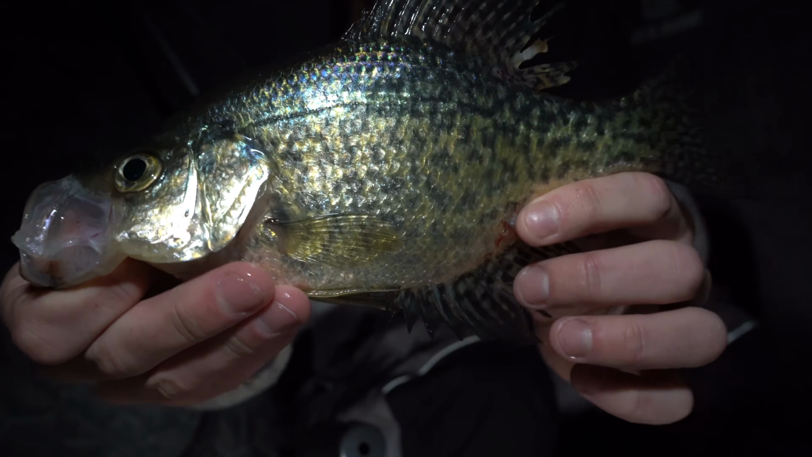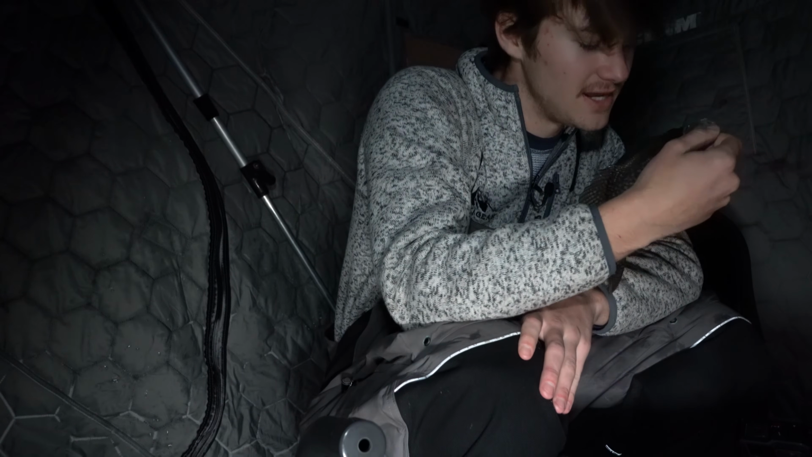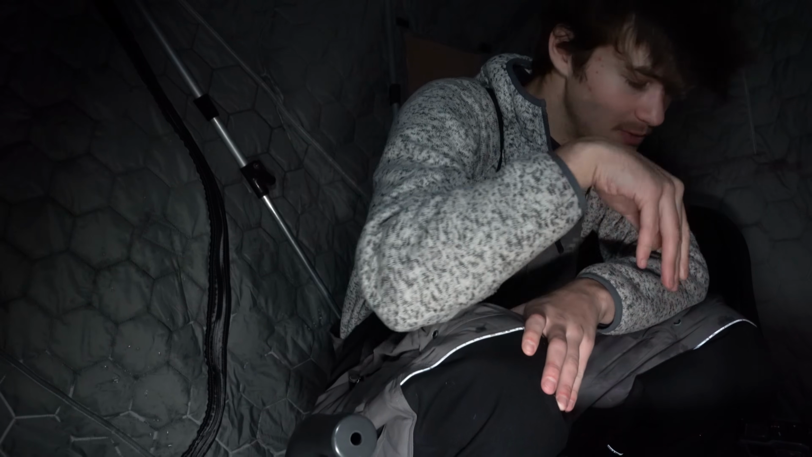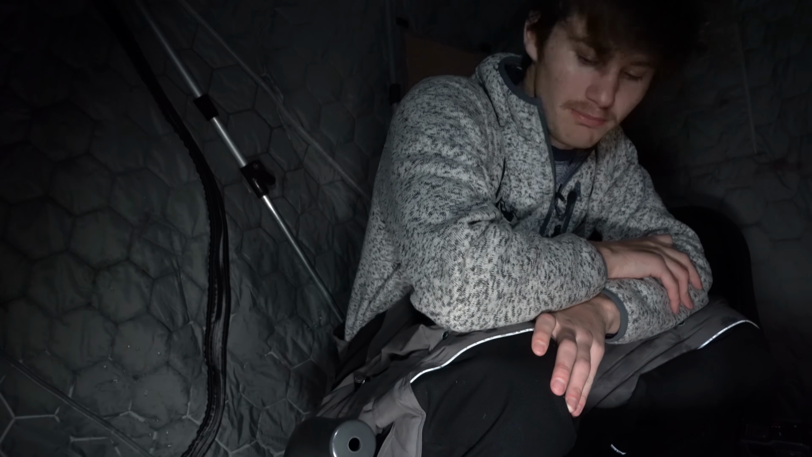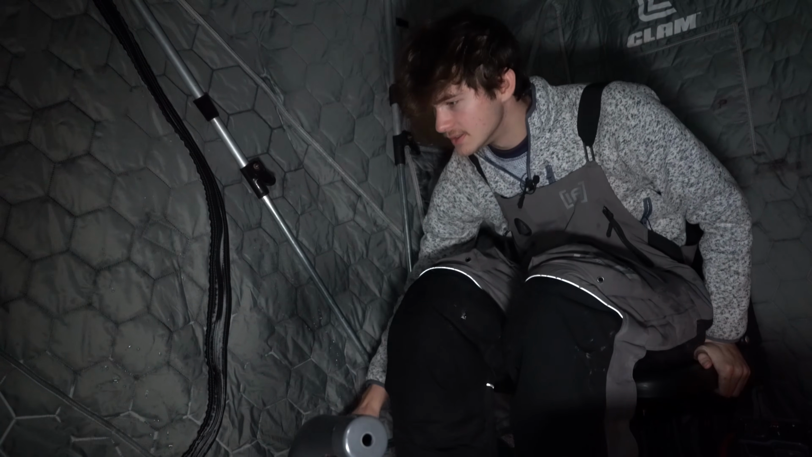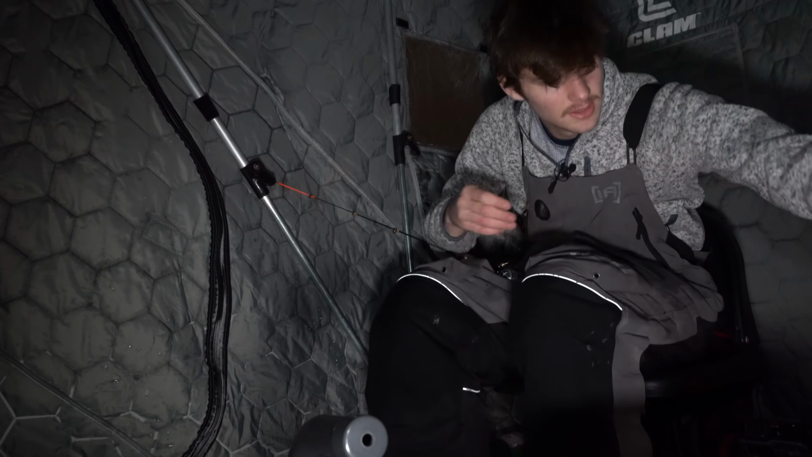Beautiful fish here. Man, these guys are gorgeous. Should have started collecting them. I could have had a nice dinner tonight, but that is all right. If they're super, super big, I will keep them. But there you go, buddy. Till then, we're just gonna keep releasing them. Throw this back up here, and let's keep going. All right. Throw another crappie minnow on here.